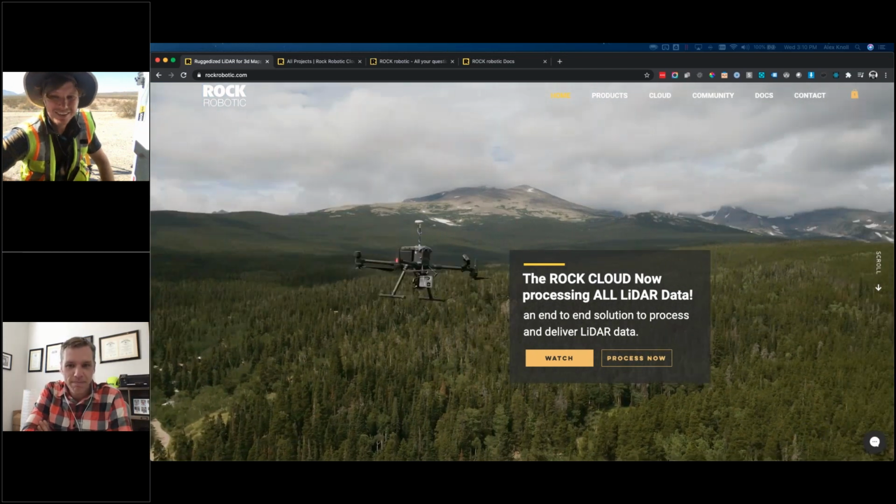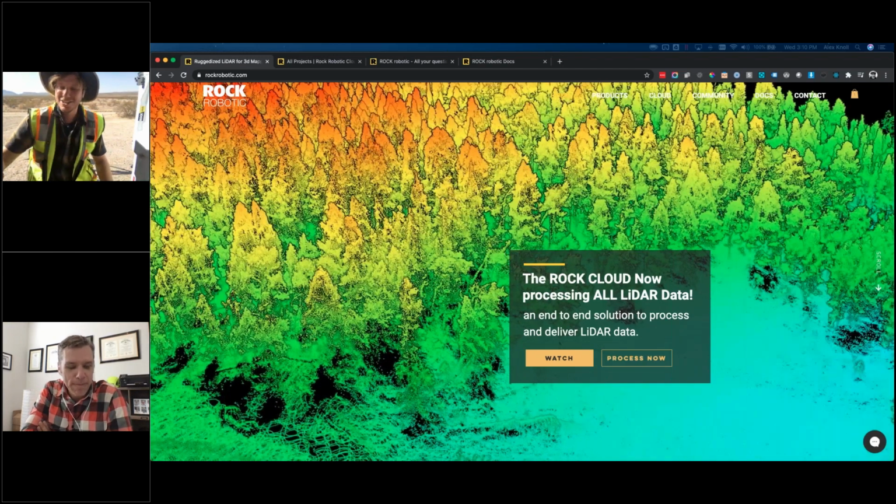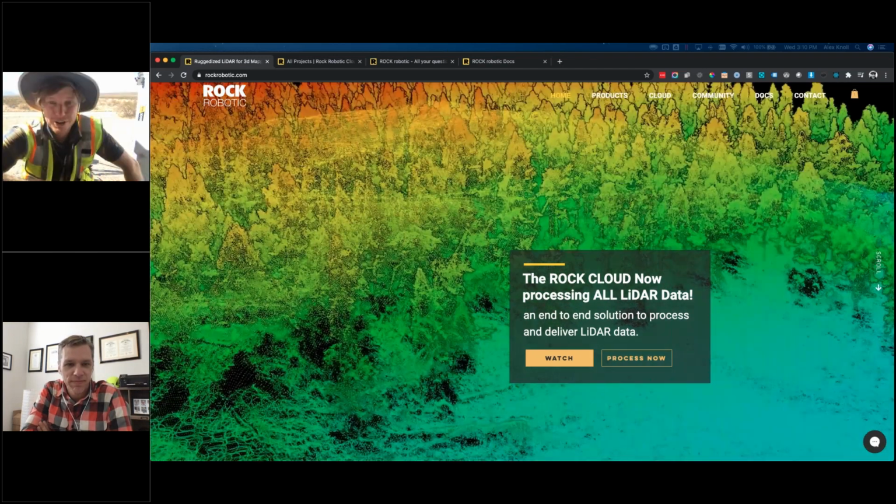What's the difference between photogrammetry and LiDAR? That's a great question, Carrie. We've been doing both photogrammetry and LiDAR.